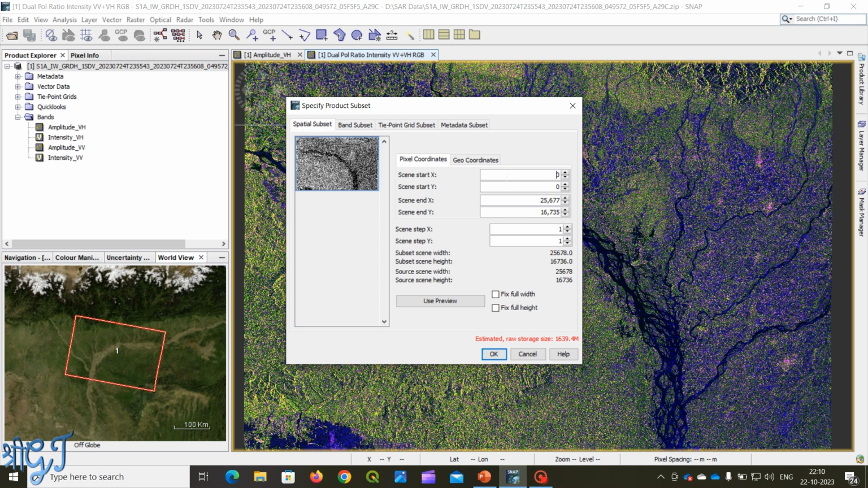So according to your area of interest, just give x and y, and then click OK.